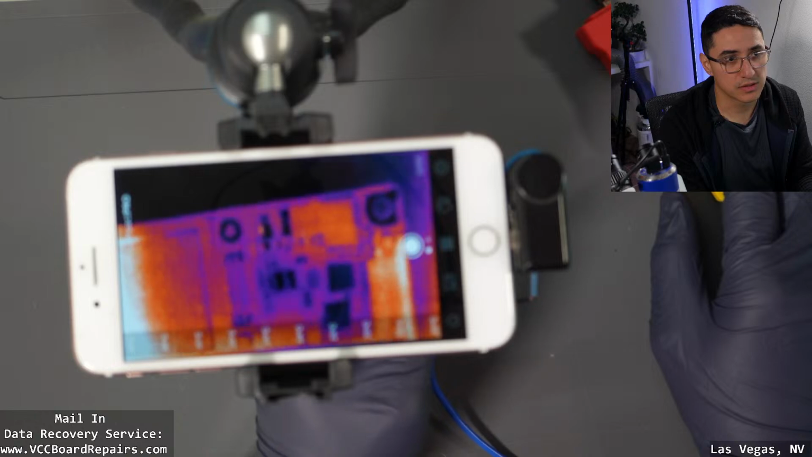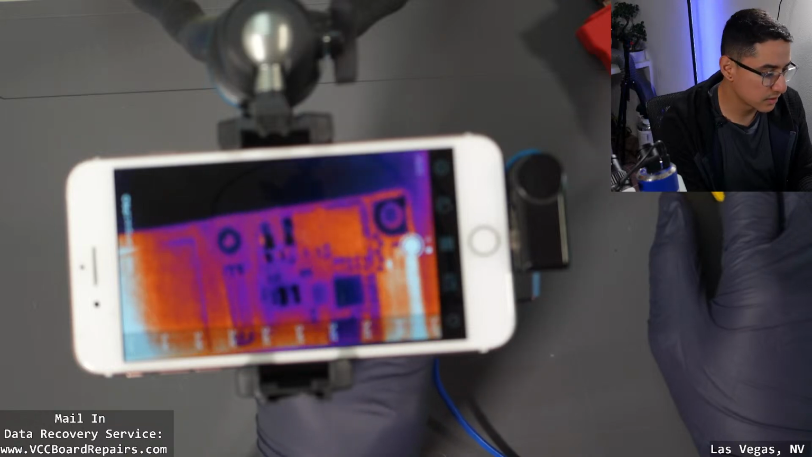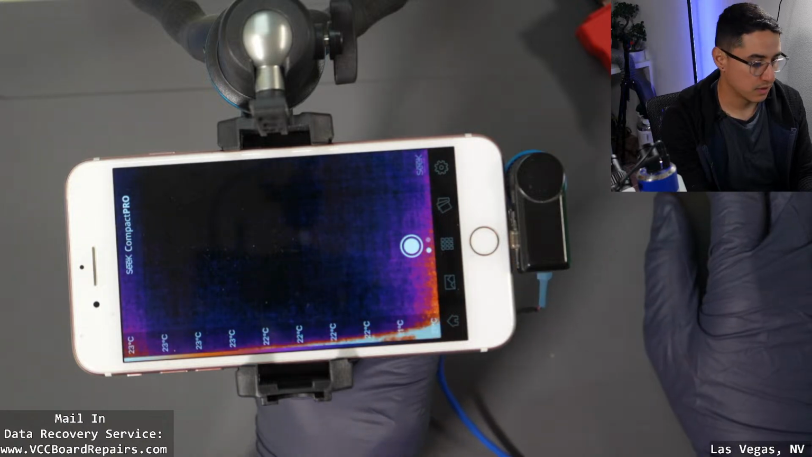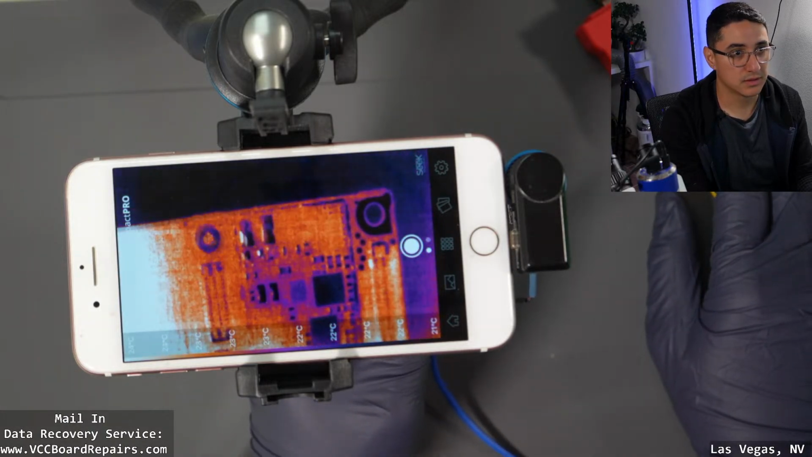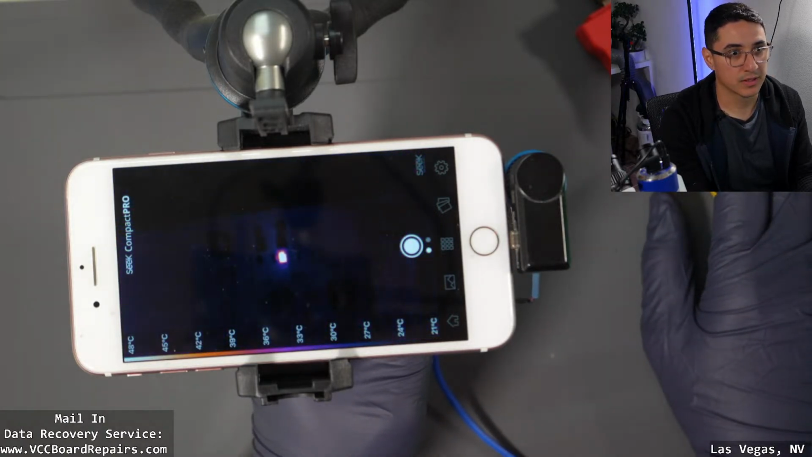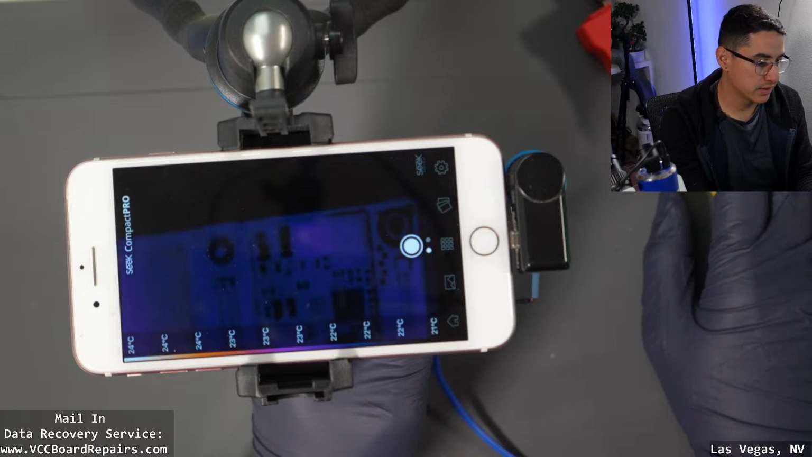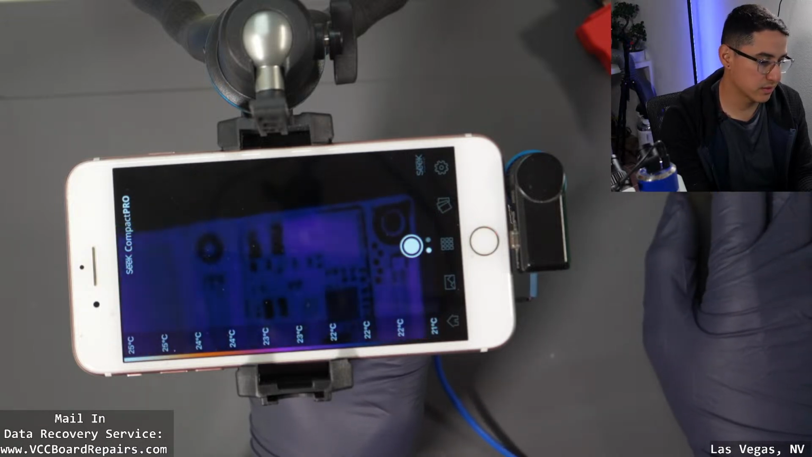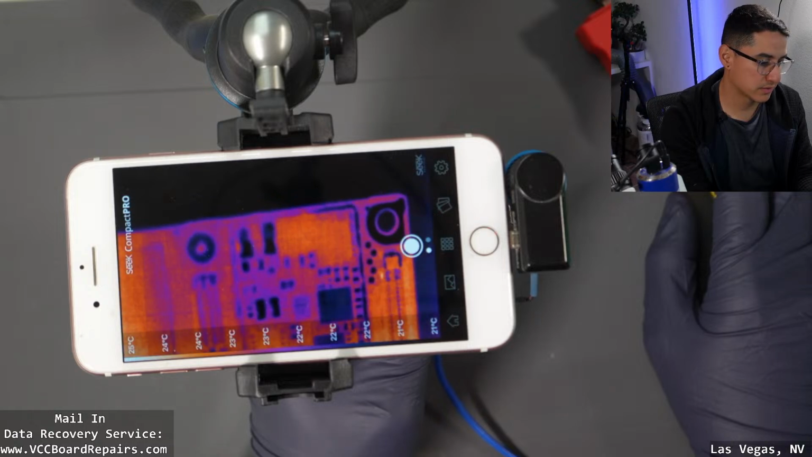All right, so here we're in focus. Hold on, actually the overhead camera is out of focus. There it goes, much better. All right, there you go. So look at how easy it is to spot that component. It's a way different look and feel, I would say.